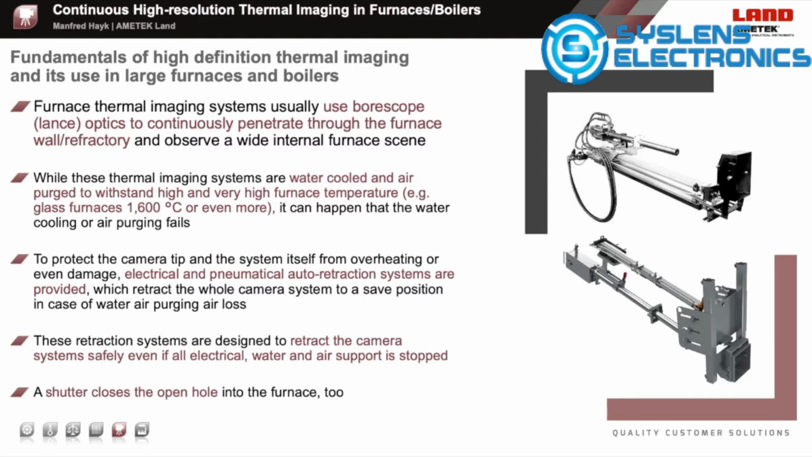An additional mechanical shutter separates the furnace atmosphere in front of the camera opening hole from the outside. These are very safe systems, working reliably in many furnace and boiler applications globally. Auto-retraction systems are an option available for nearly every furnace camera system.